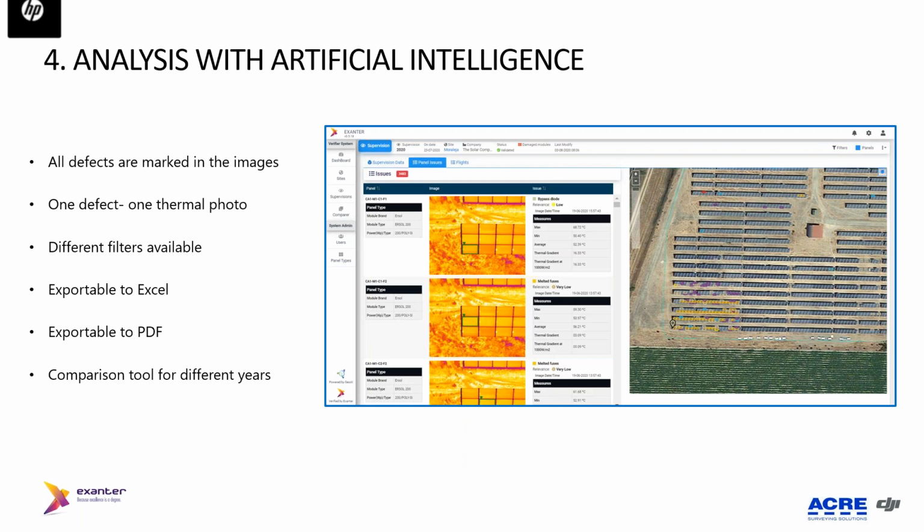Every defect that appears in the plant, you can click on it and you get the photo with marking, which is the temperature, which is the thermal gradient, which is a classification of this defect. Every defect has one thermal photo, and you can make different filters to this list of defects that the plant has.